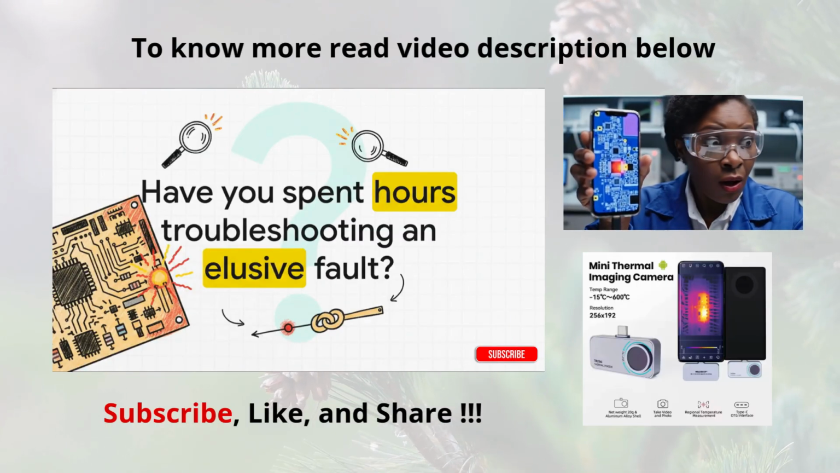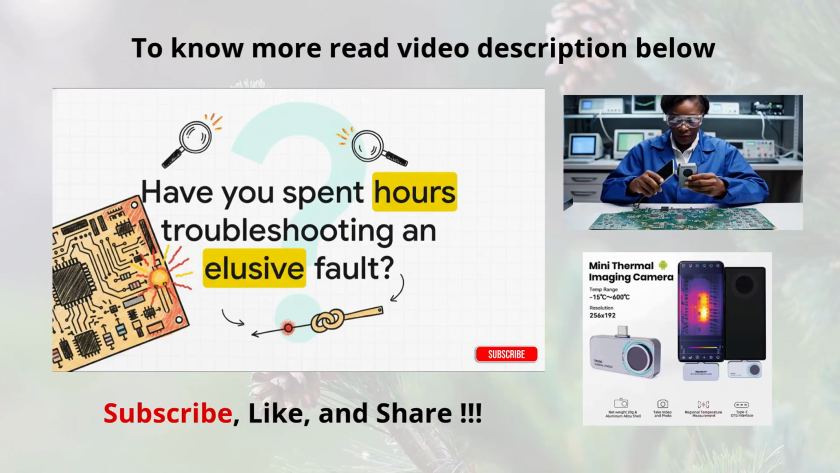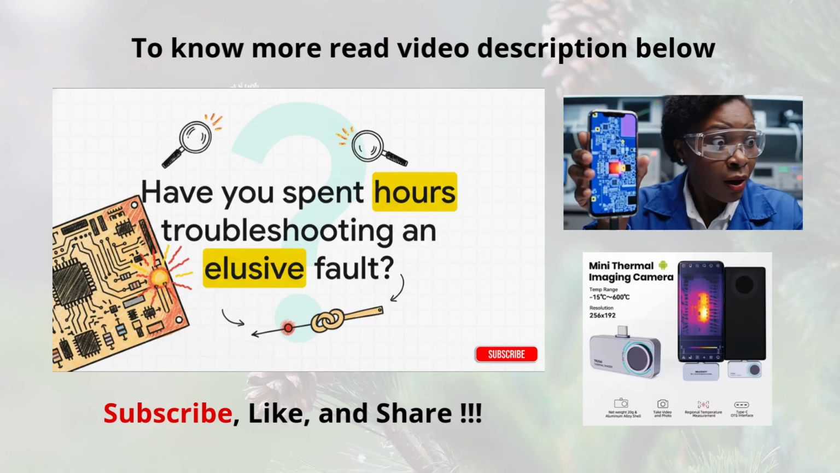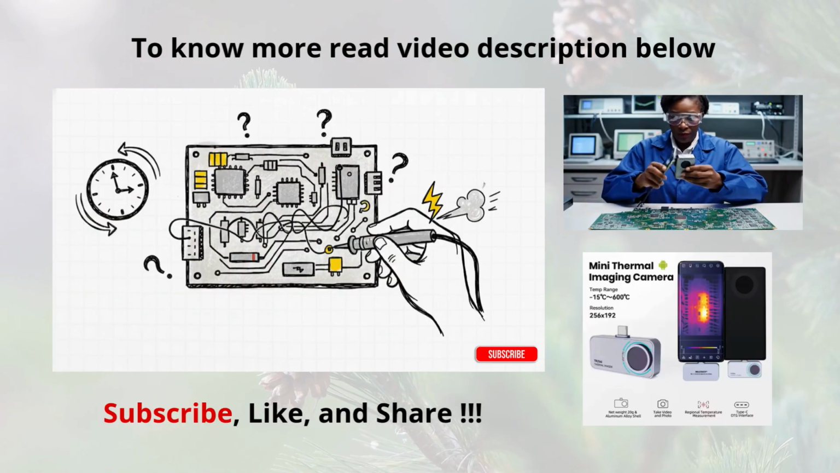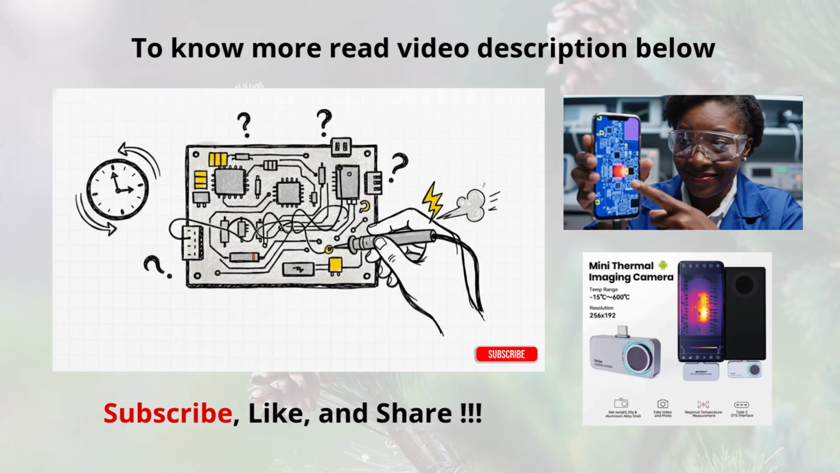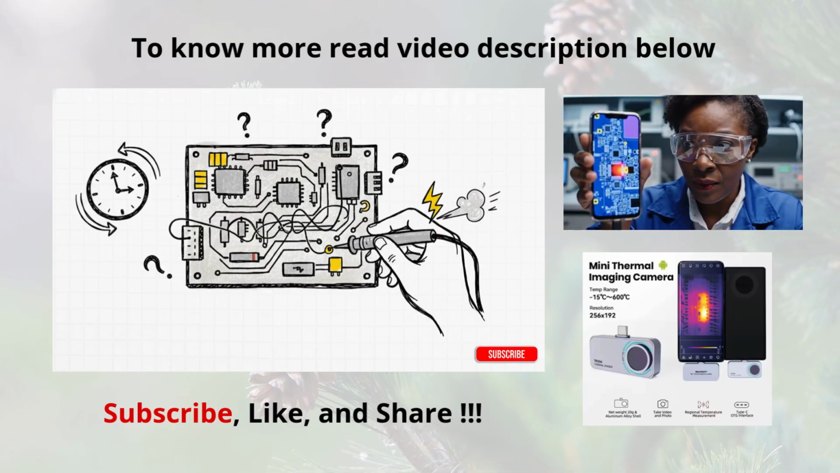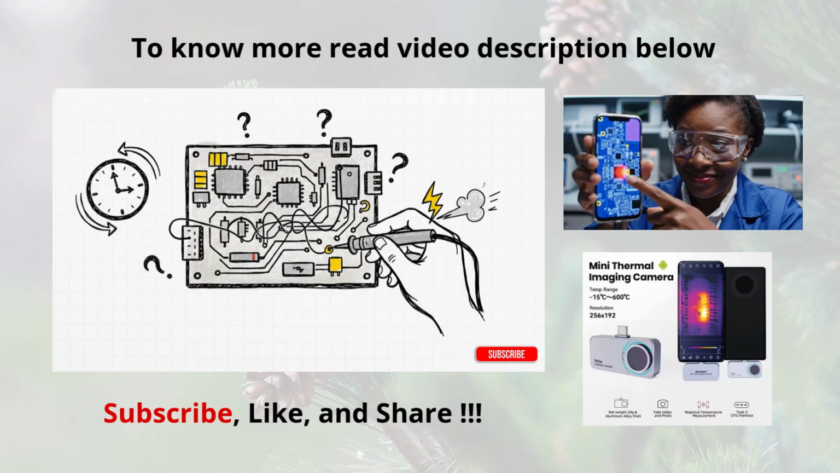You're staring at a circuit board, multimeter in hand, just hunting for that one tiny short or maybe that one component that only decides to fail when it feels like it. It's a grind, and honestly, it can feel like you're working completely blind. And that's the thing. The old school method is pretty much just educated guesswork. You're poking around, testing things one by one, and all that fumbling around costs you a ton of time. Even worse, you could accidentally make things worse. There's just gotta be a better way to do this.